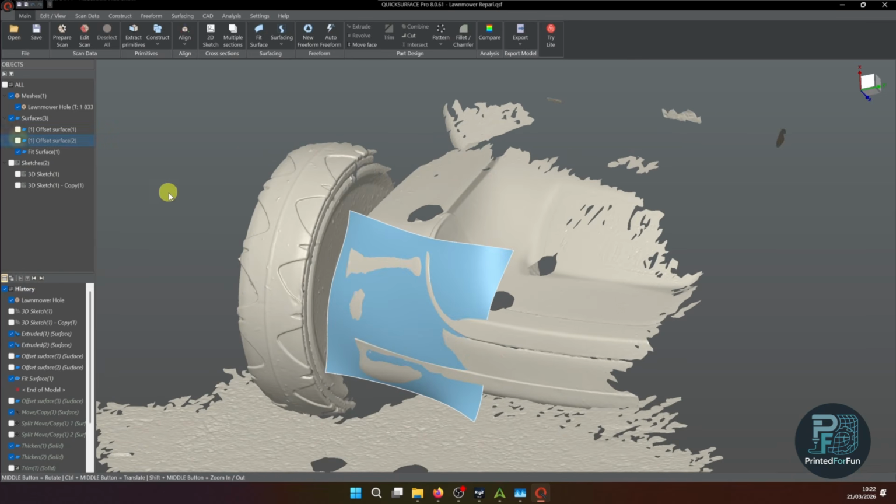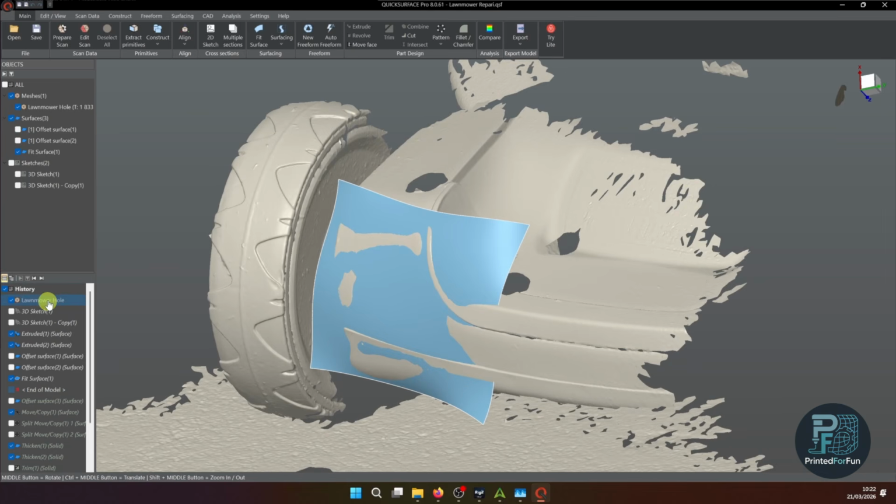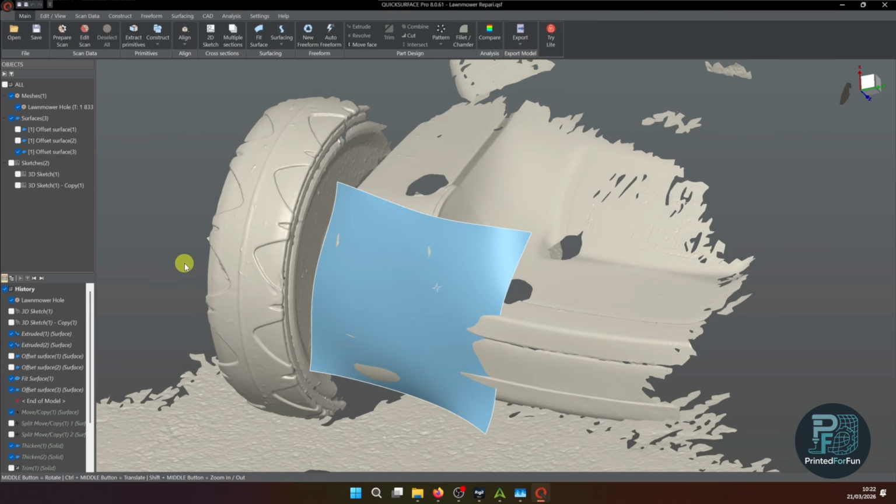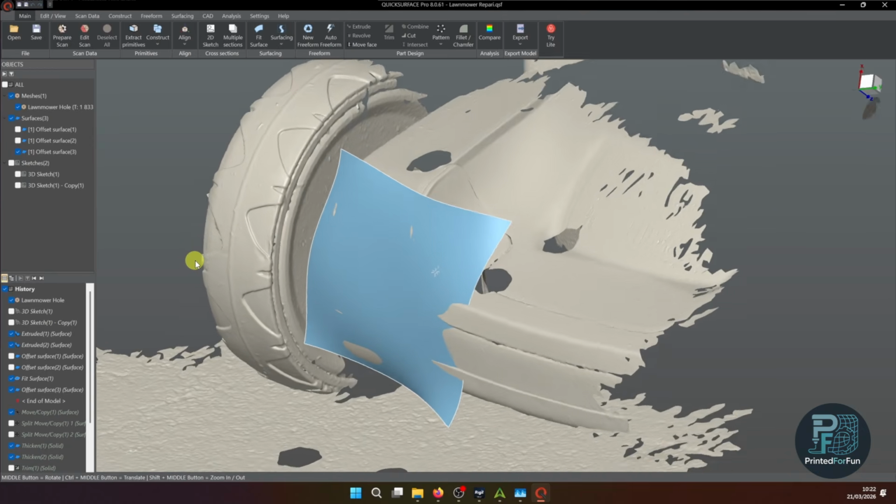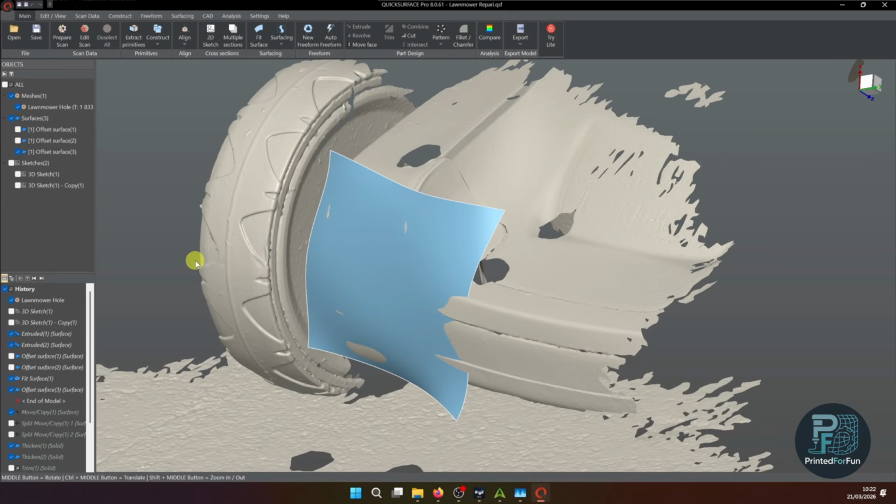The next thing I'm doing is offsetting it half a millimeter to the outside, because I'm having the glue gap, and this will also help me close the small imperfections, because I'm not seeing much of a reason to spend useless time getting it to a higher degree of detail than I need.